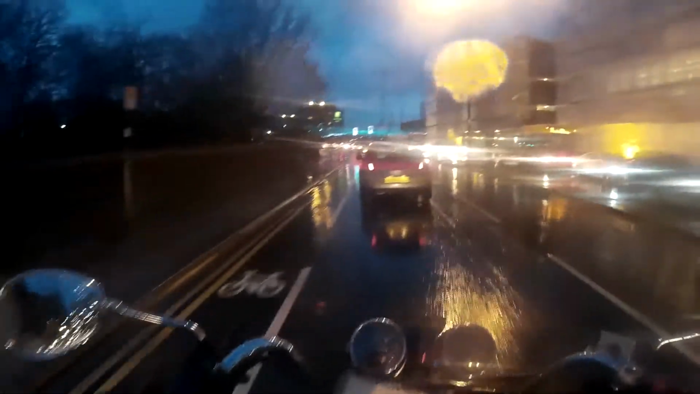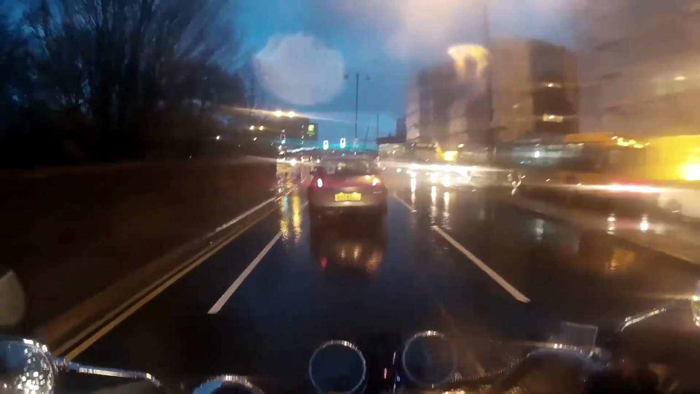Apart from the fact I'm talking out loud and everybody can hear me because I've got my visor open, I'm going past pedestrians and pedestrians are going, what the hell is that dude on the little 125 talking about? He's got a camera and he's talking to himself. I'm not talking to myself, honestly. I'm really not. I'm not mental. Well, not in a bad way.